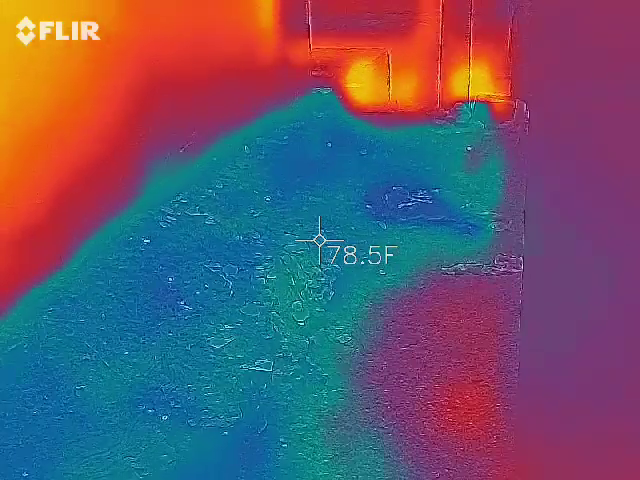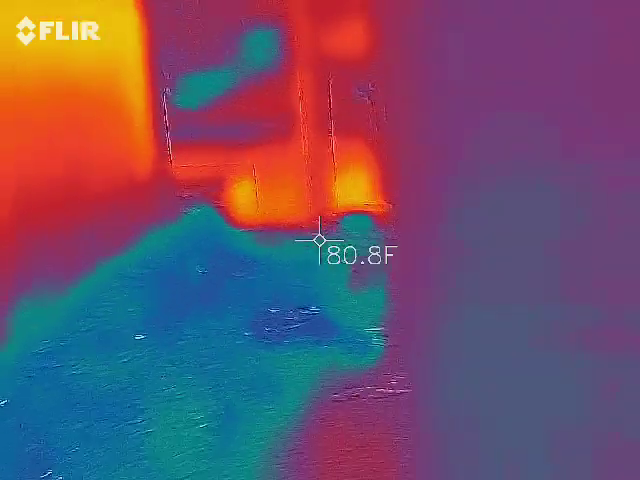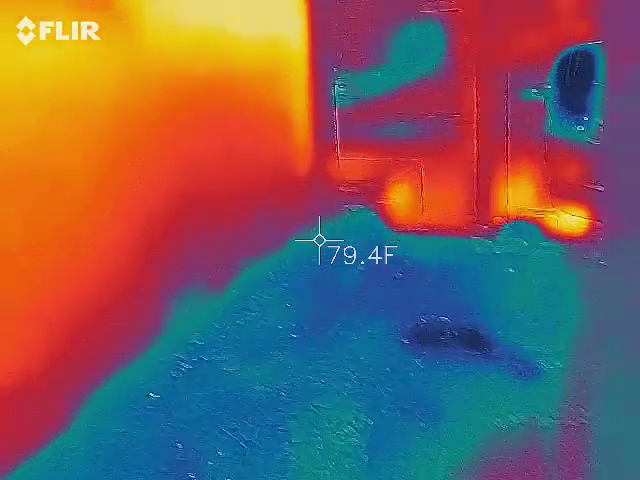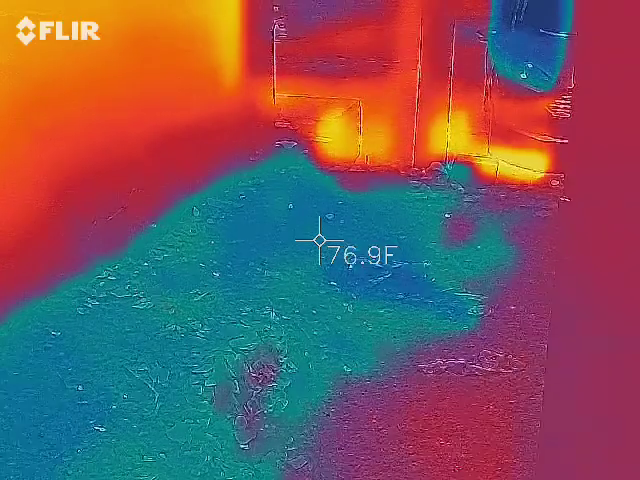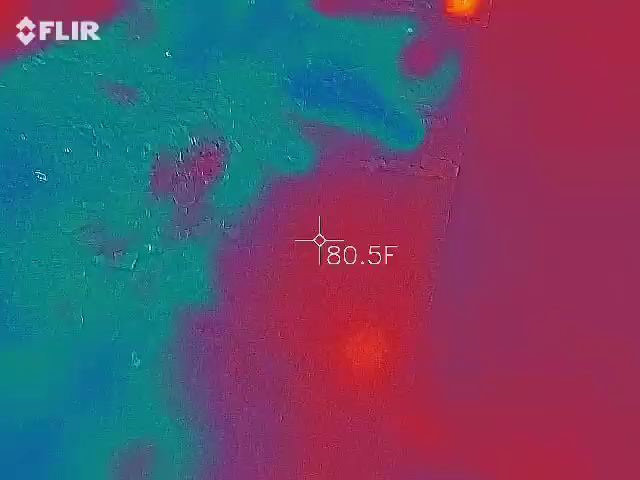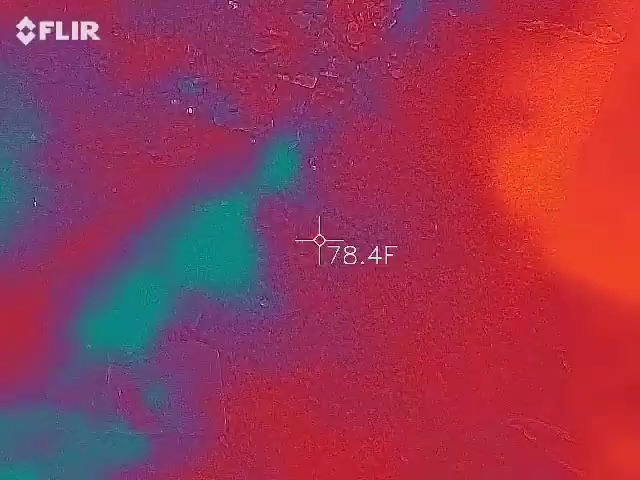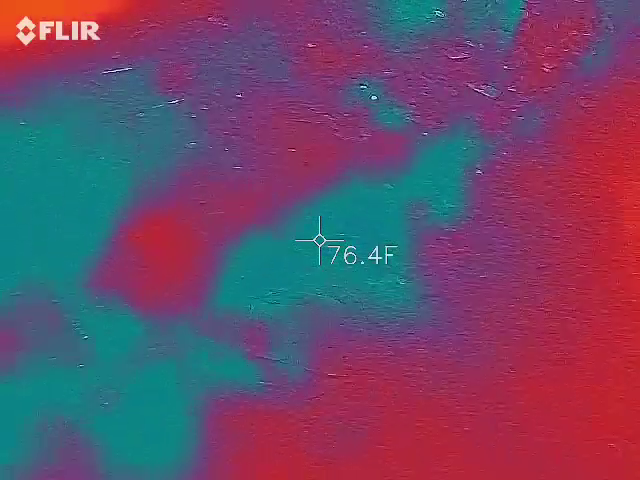I'm walking between 77 and 78. See my laser? All the way out there. It was just for that split second. We dropped real low. Yeah, because now I'm cradling between 77 and 76. I'm much closer down here. It's 73.9. Yeah. 73.7. I hit 75 right here. 75.3.